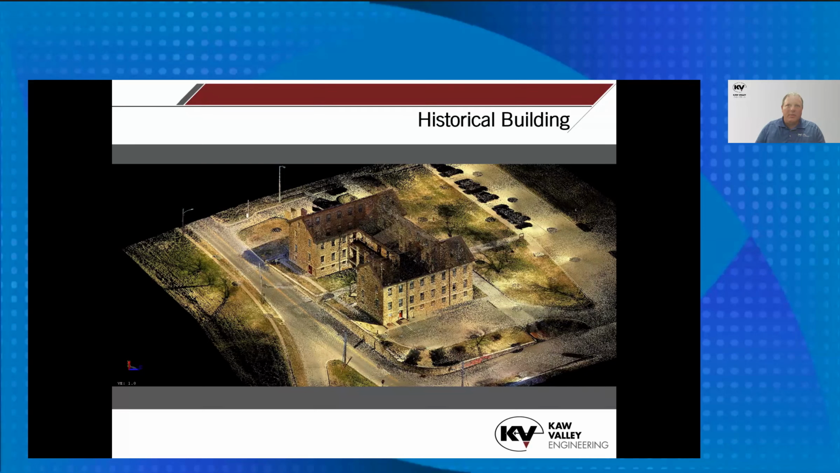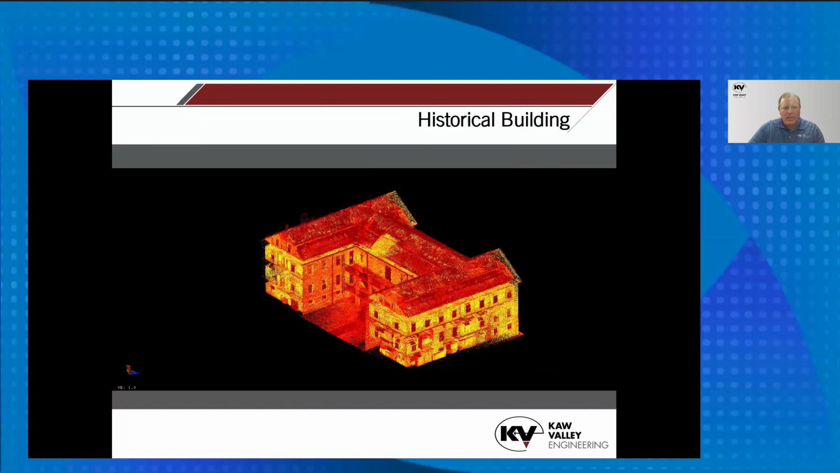This was actually a combination of terrestrial scanner and the handheld scanner. We used the terrestrial scanner on the outside and the handheld scanner on the inside. And this one we did solely stop and go alignment to get between the floors and tie everything together. It worked real well. This is just the handheld data. You can see it got the truss and everything in the roof.